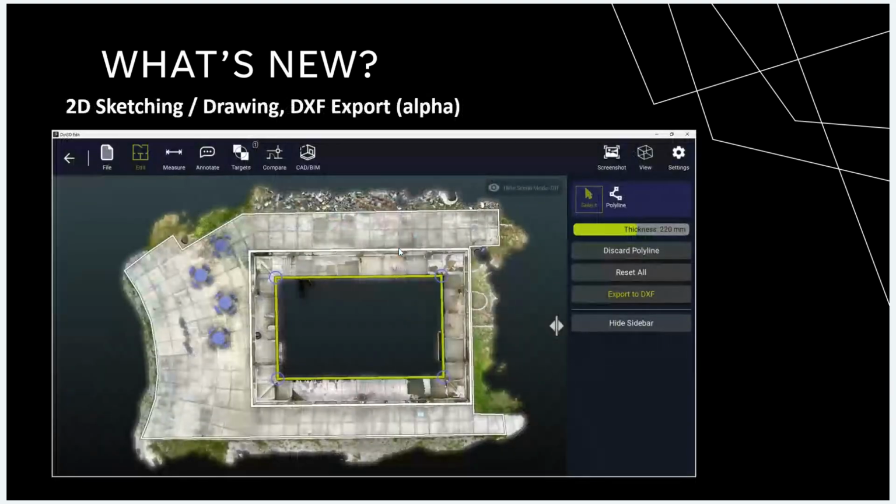This feature is in alpha, so it is something that is not technically release ready at this stage, but we were able to open it up to our users as a testing feature. So this is available in all versions of Dot3D 6.0.3, and we encourage you to play around with it, and please feel free to provide us some feedback.